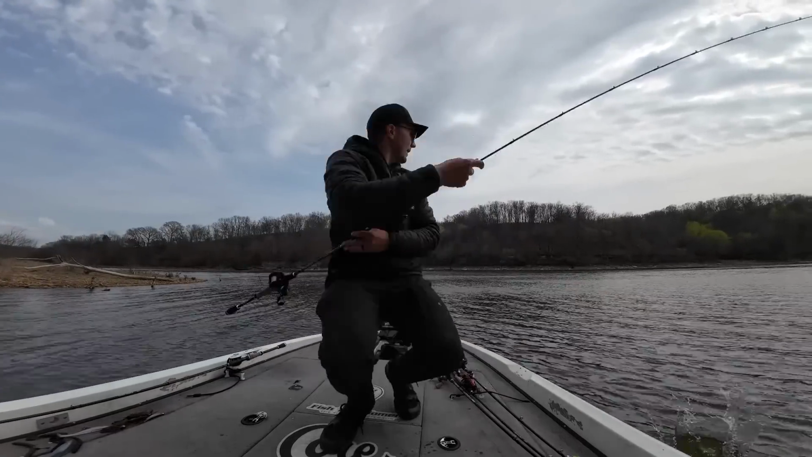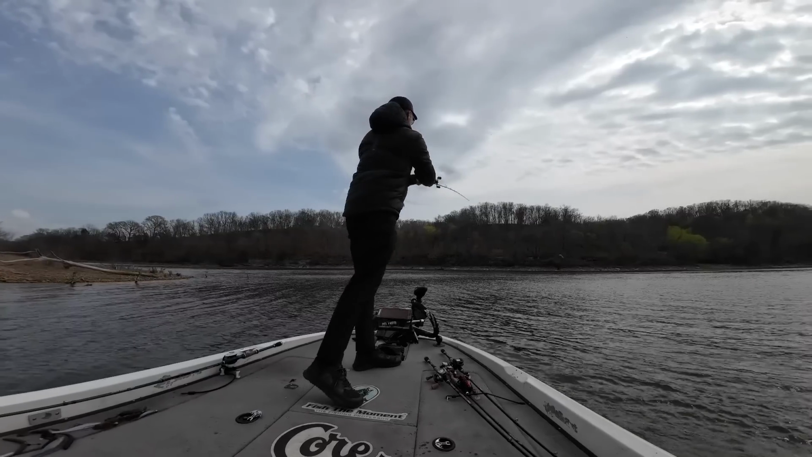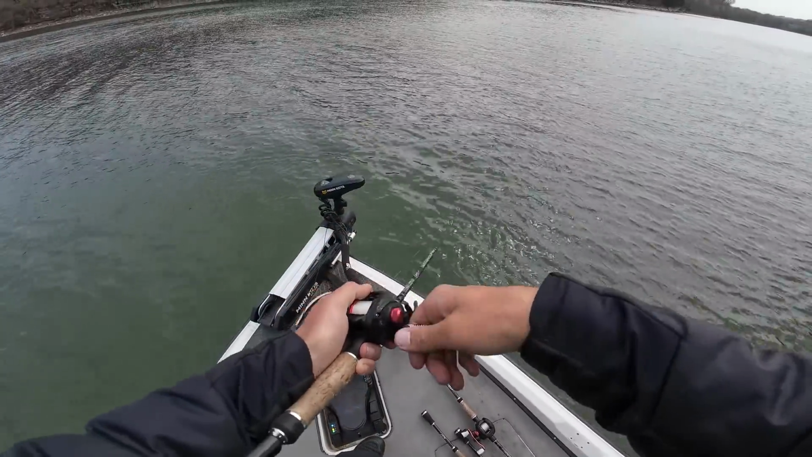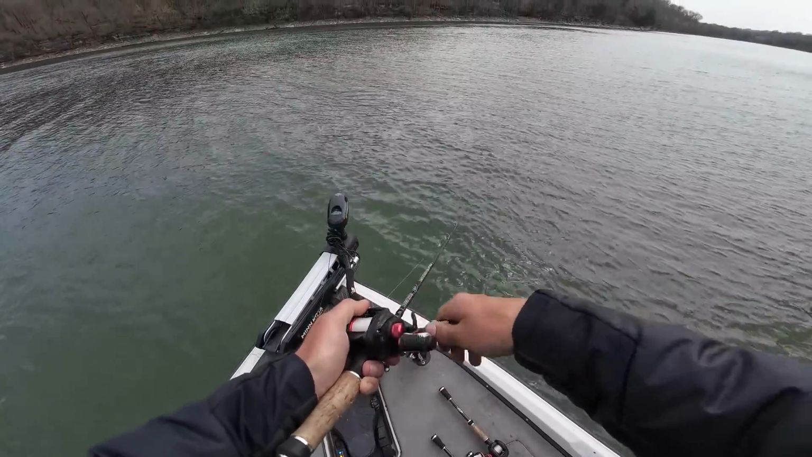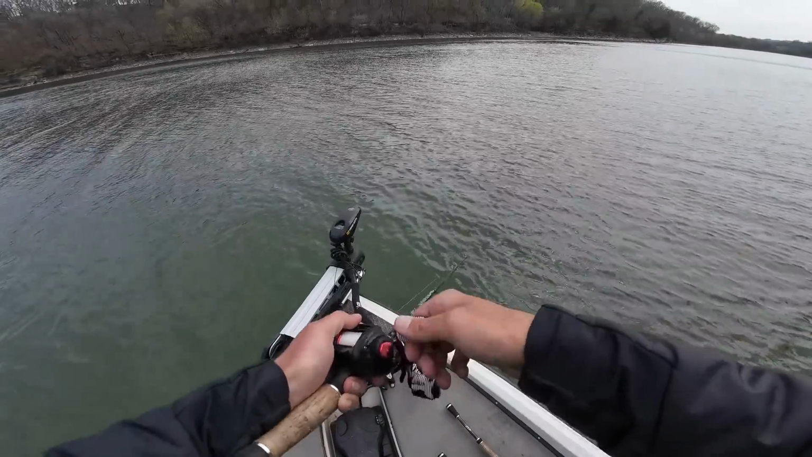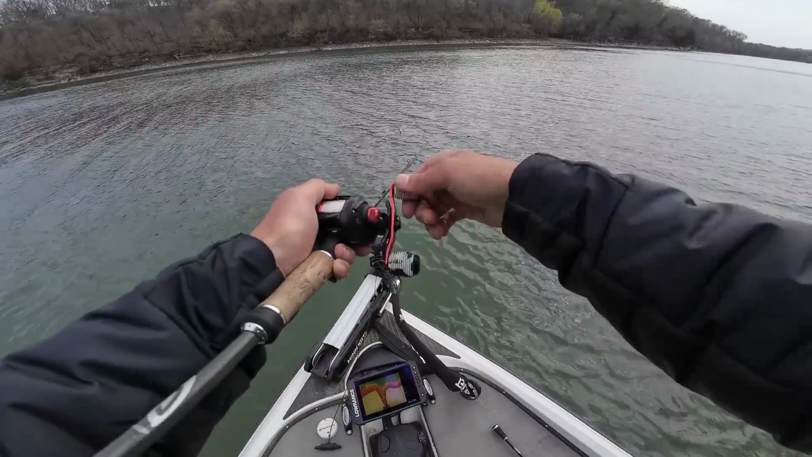Nice little fish. I'm going to get back out there. They're just busting over here, literally just randomly busting. I don't know what they're doing, why they're here. They're just in this pocket, and I'm just throwing this glide over to them.